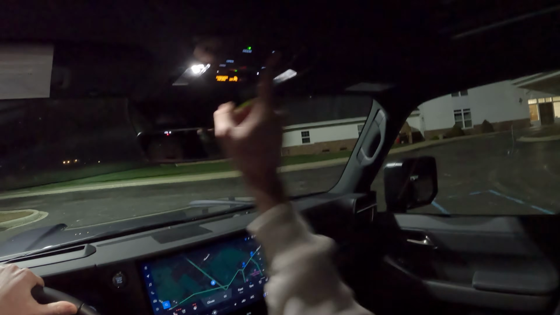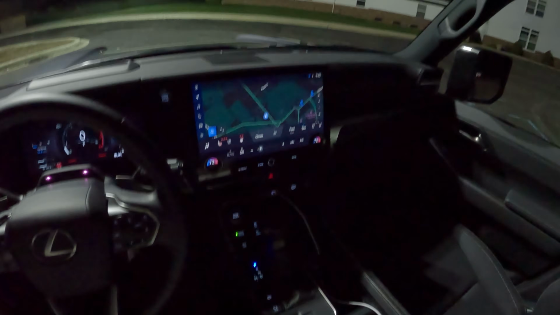Get our lights turned off here. We've got our map in night mode.